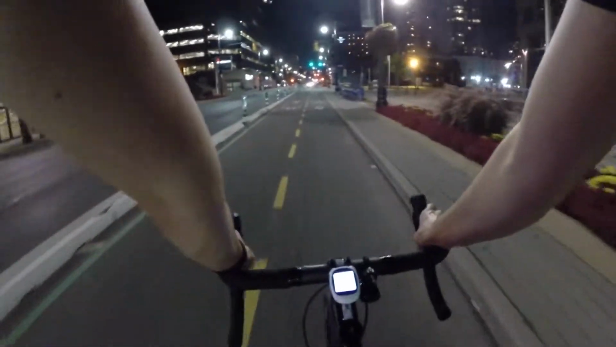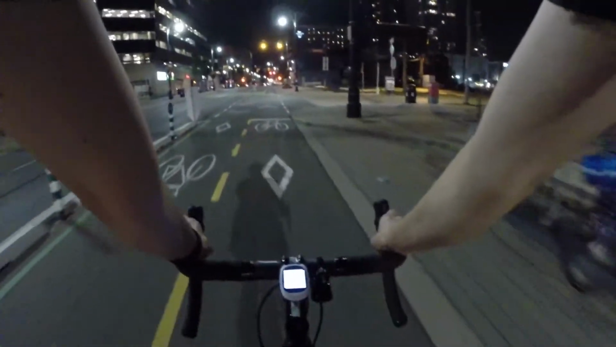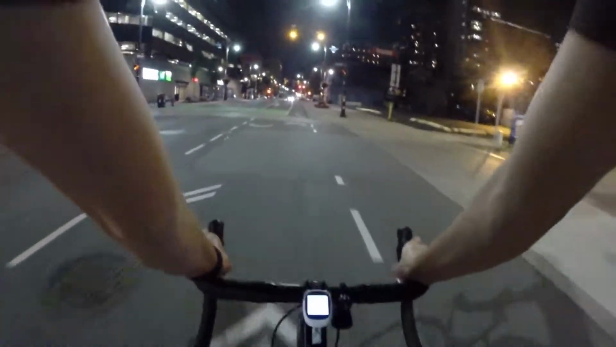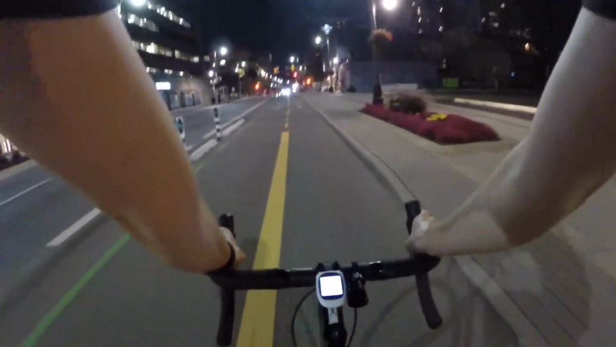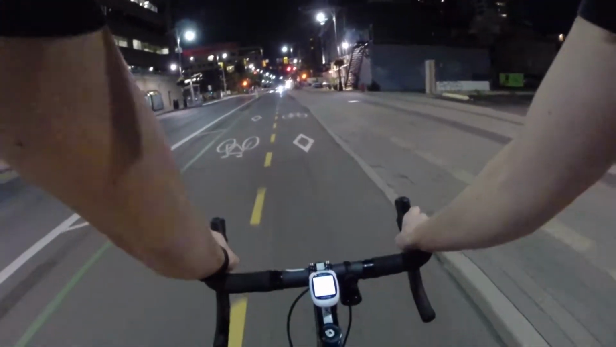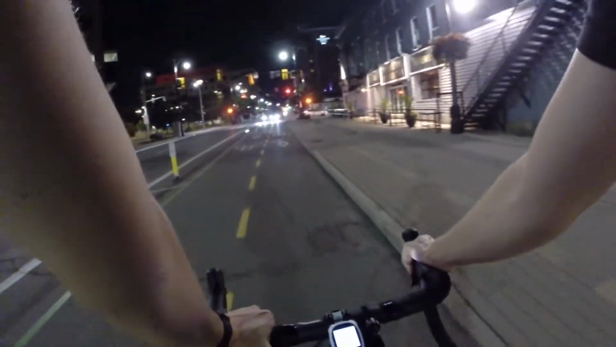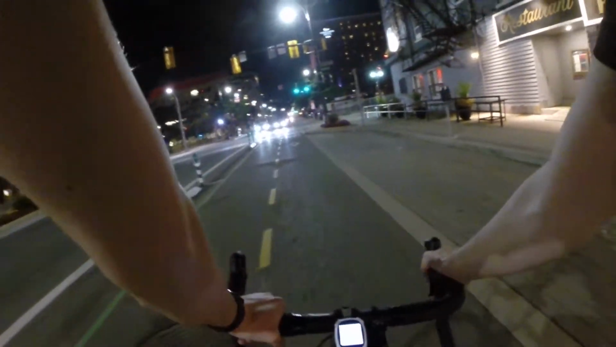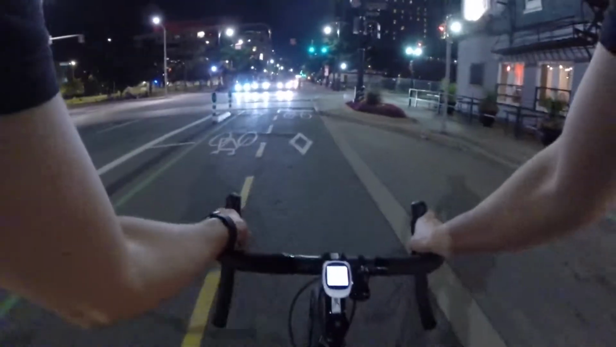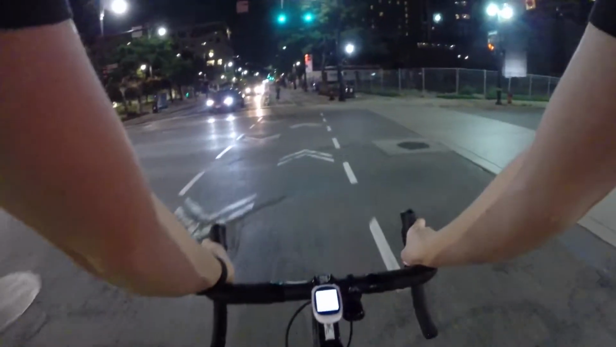One thing I love about Bay Street are these bike lanes. So Bay Street is pretty much all one way north, but they have these separated bike lanes that are going both directions, which is nice. This patio on my right here, George Hamilton. Never been there, but I've heard it's good. I've got another light. Perfect.